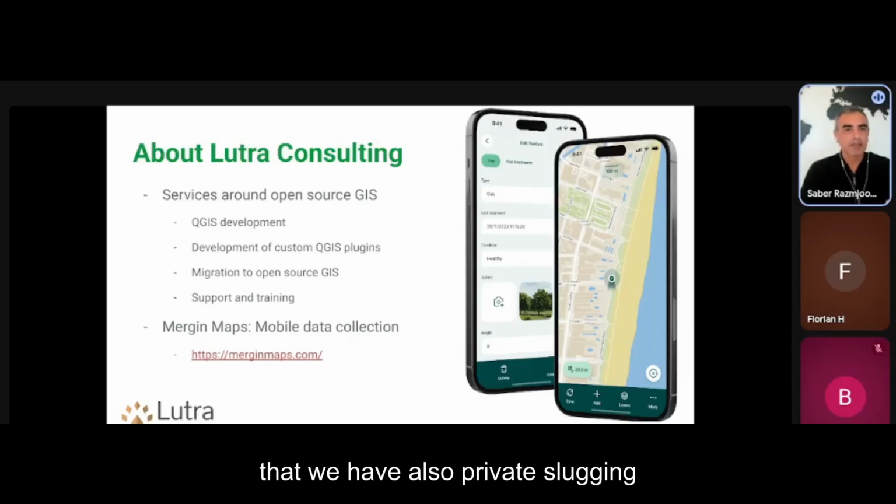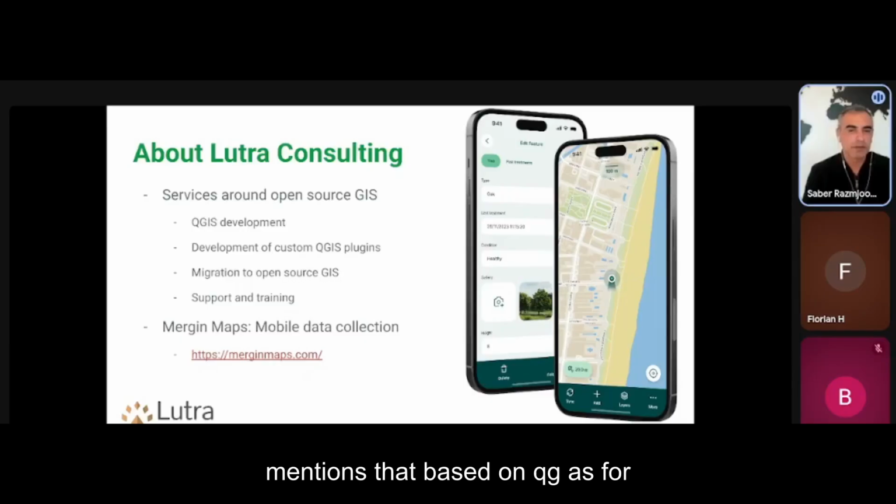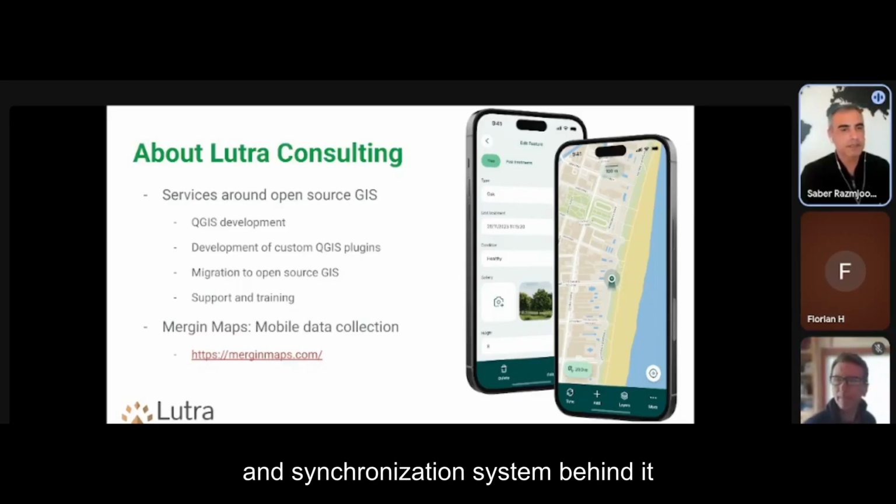In addition to that, we have also private plugins developed for clients. We help people to migrate to open source if they wish to, and we do support and training in open source GIS as well. We also have a mobile data collection, as Randy mentioned, based on QGIS for using it in the field for collecting data using your mobile sensor and synchronization system behind it.